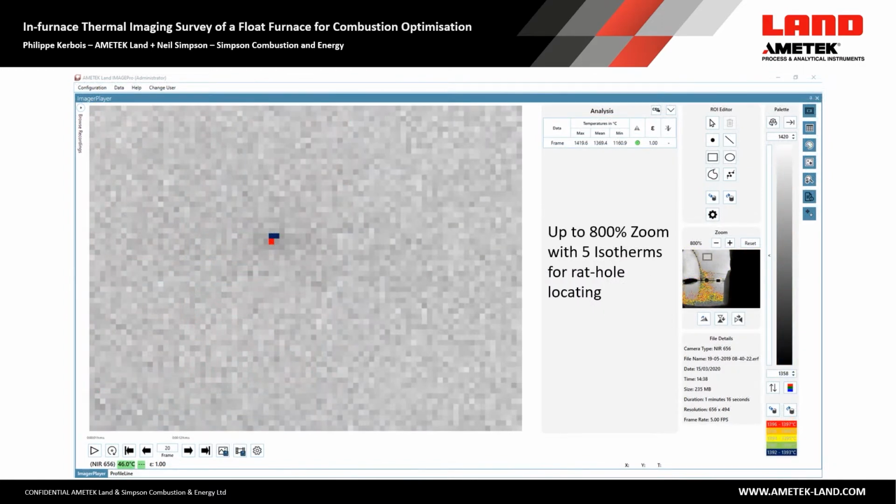We use the zoom function with ImagePro up to 800% for rat hole location, with the isotherm based on 1388 degrees C with the red color. We could use the 5 isotherm functionality showing gradient temperatures with 5 different color bands.